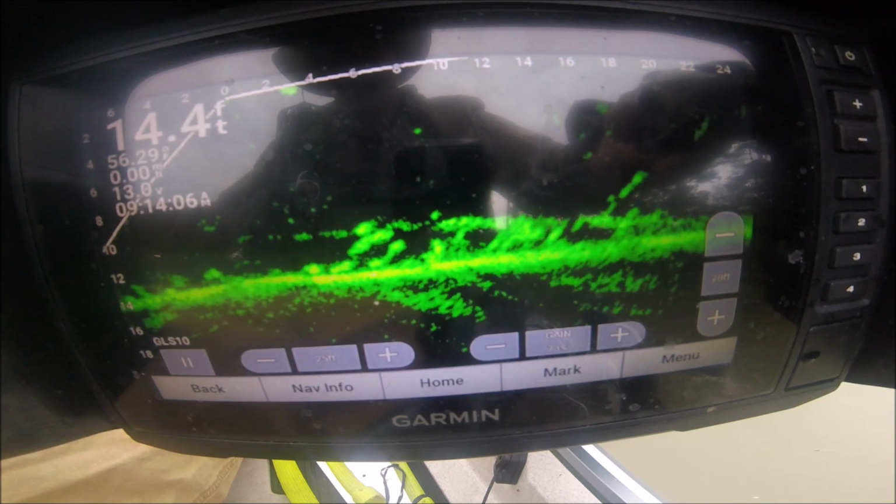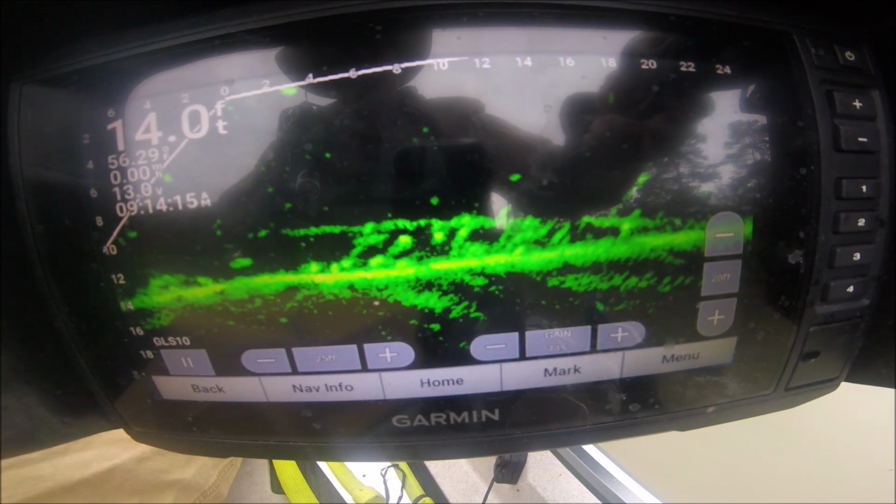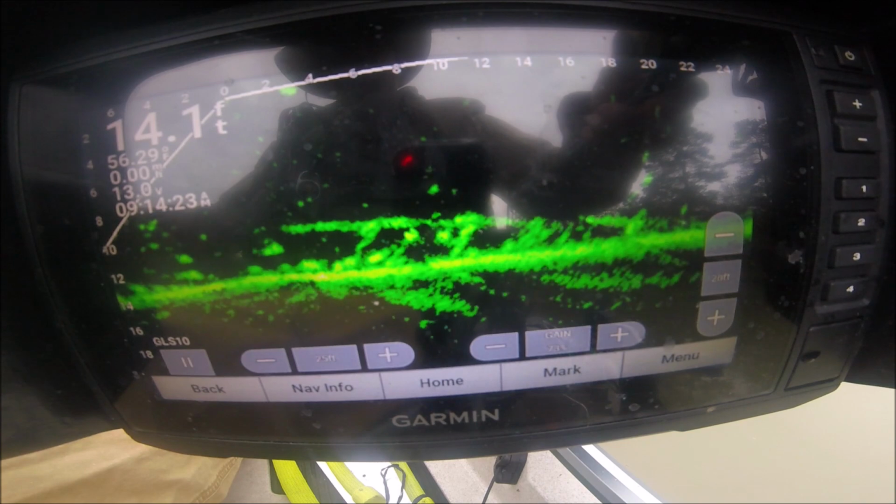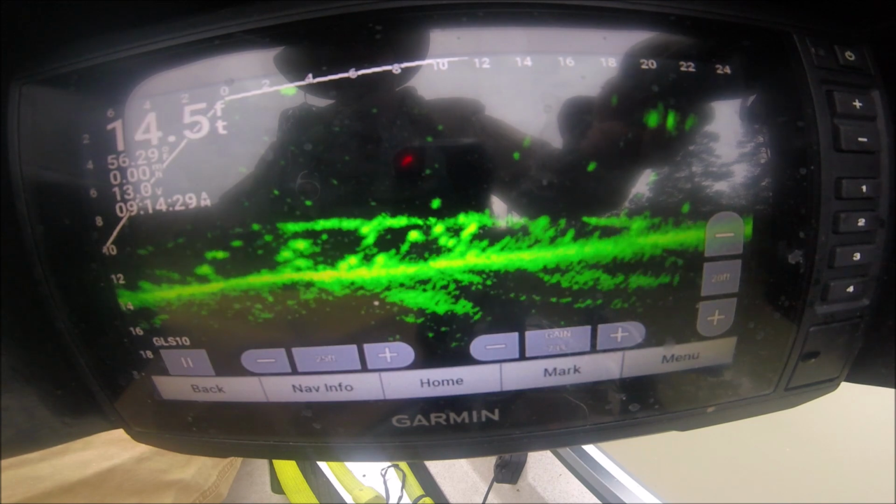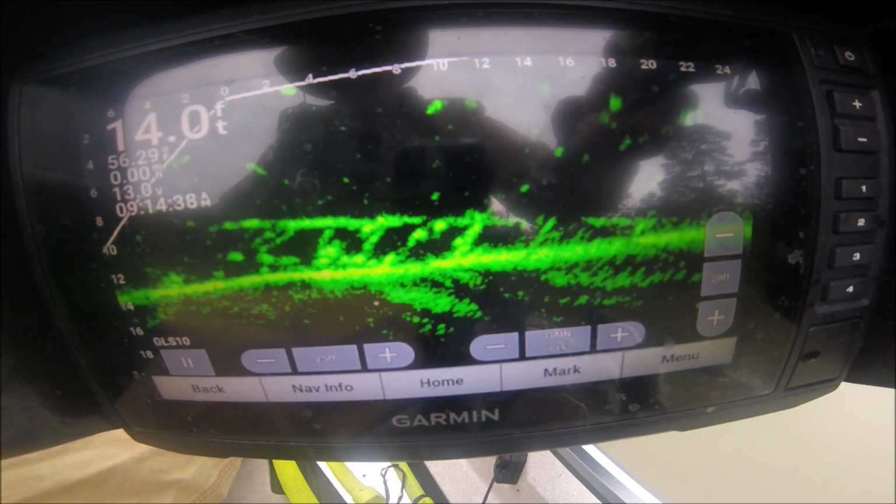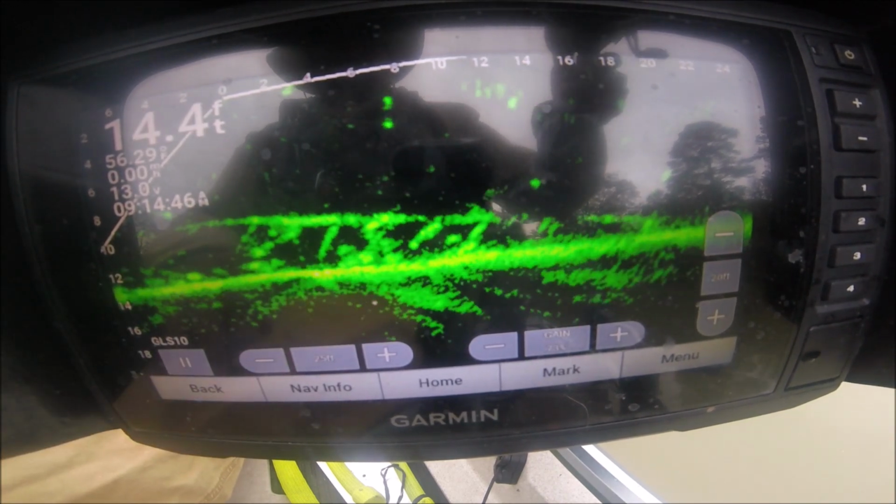Crappie have been dead on the bottom, but these fish ain't responding. It's following it up now. Catfish. Followed it up, but he wouldn't hit it. He had a hold of it. They nibbling on it. Alright, let me get out of here. This ain't what's happening, y'all. Not at all. There's some fish down here, and they're not even responding.